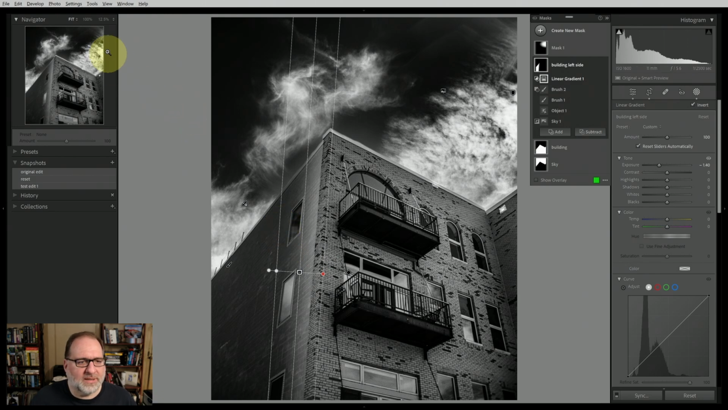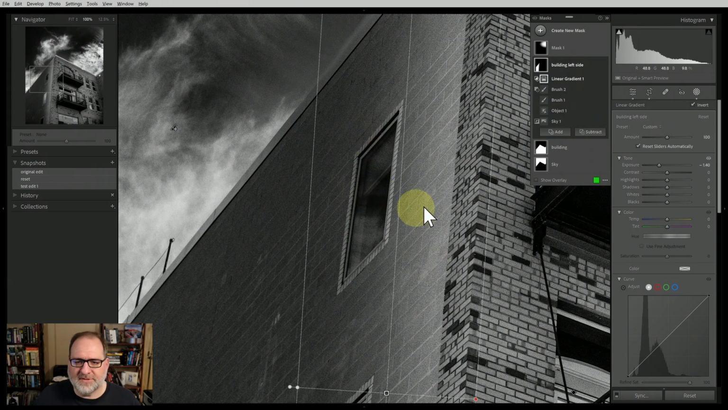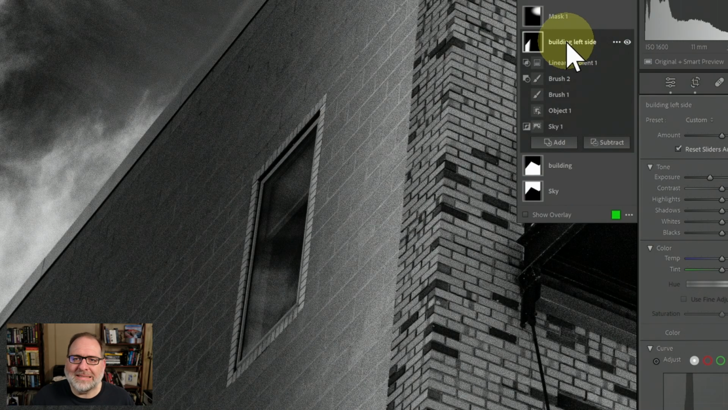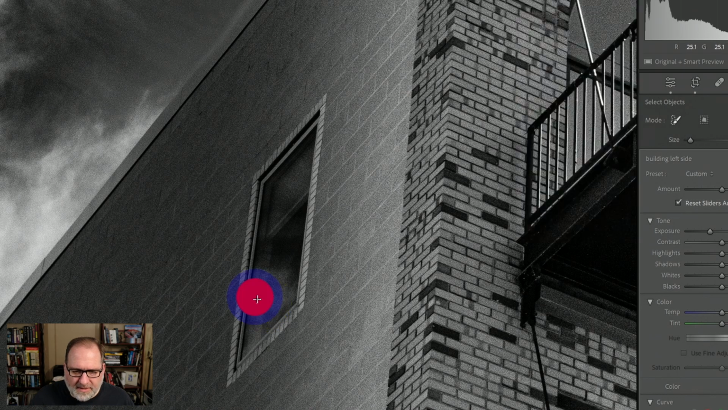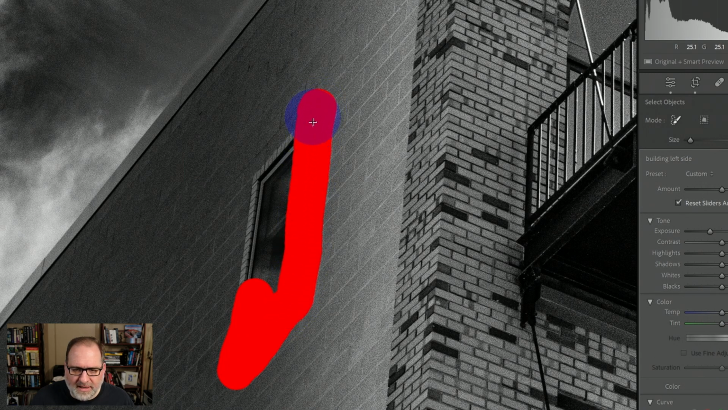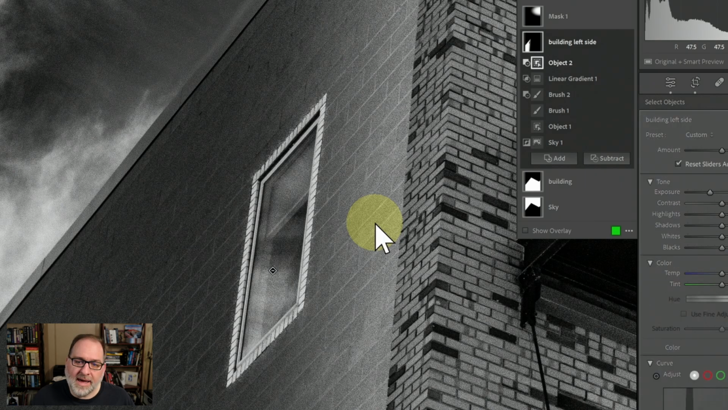So let me zoom in a little bit so I can get a better view. We'll pick one of these windows to work with. So we'll start with this window here on the left side within this gradient. So within the building left side, I'll click that, and I'm going to select subtract and then object. And then what this will allow me to do is to select an object that I want to remove. I'm going to use my mouse wheel to reduce the size of this circle. And then when I get it to the size I want, then I want to draw this red outline to highlight the window. And I'm going to let Lightroom pick the selection for me. So I can release there, let it do its thinking, and voila, there we go.